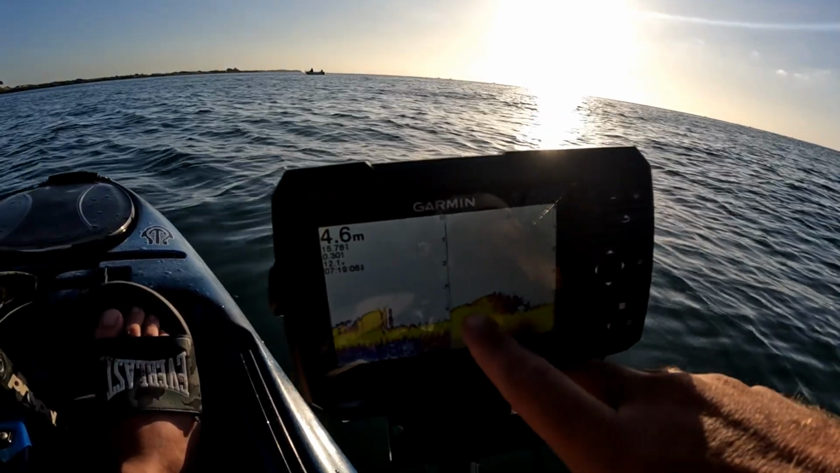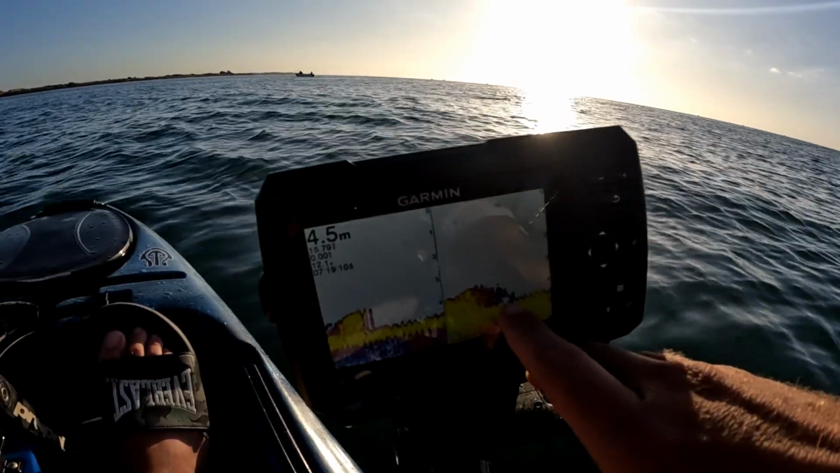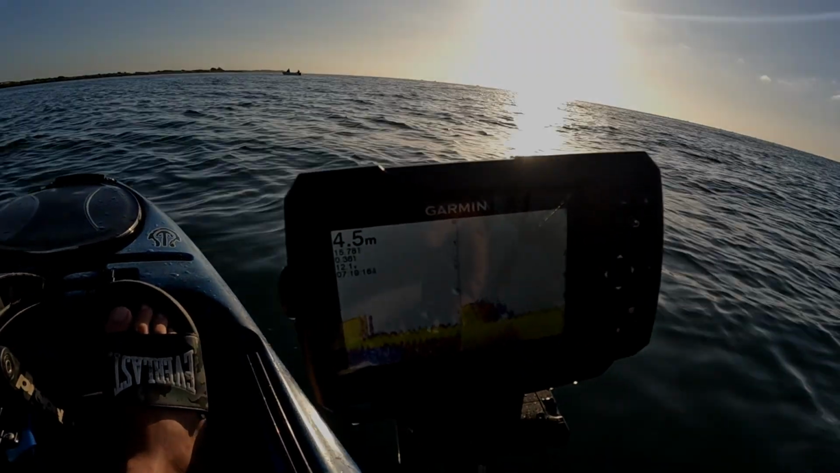Now we've just come off of a reef patch here. And you can see all these squiggly marks here. They're snapper that are on the reef. So that's a really good sign. Really good sign when you see that. You know you're in a good area.